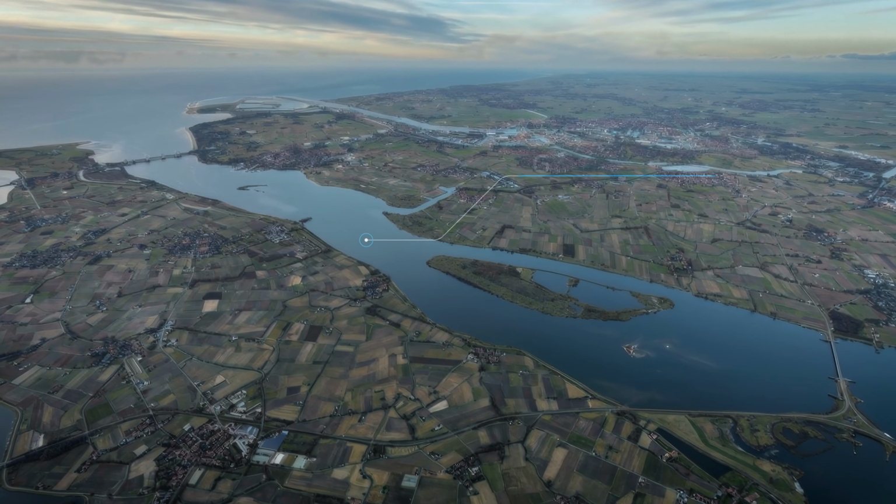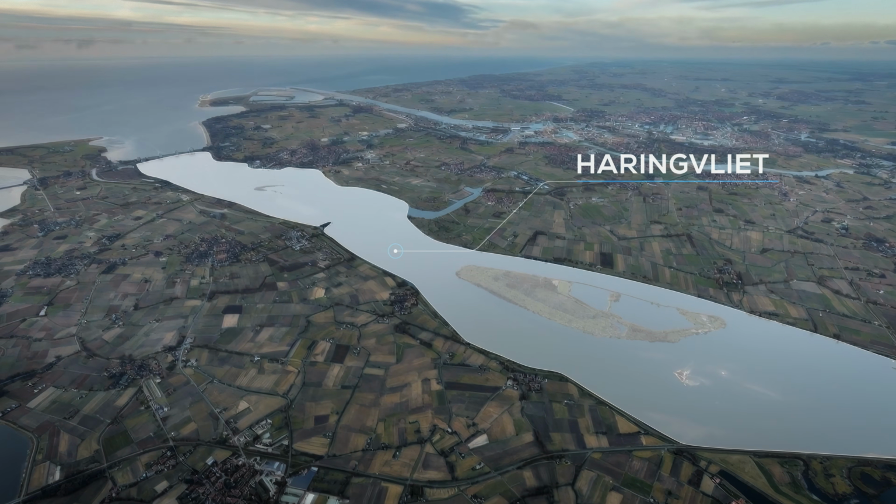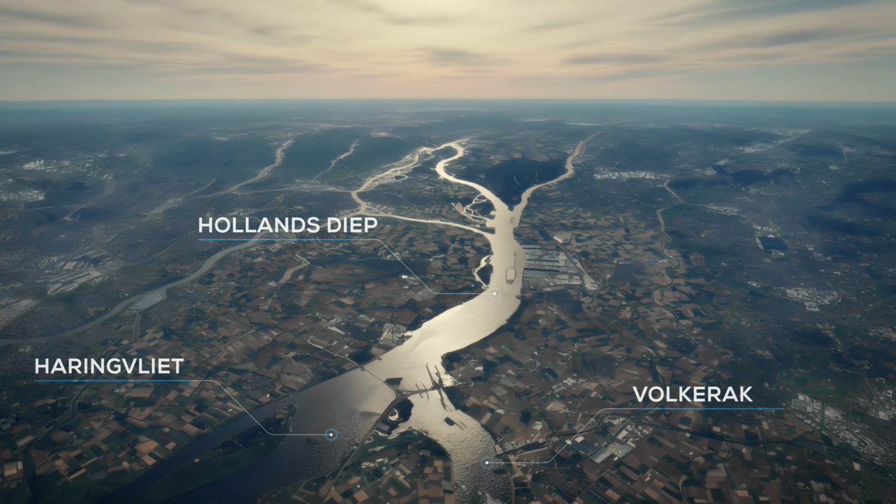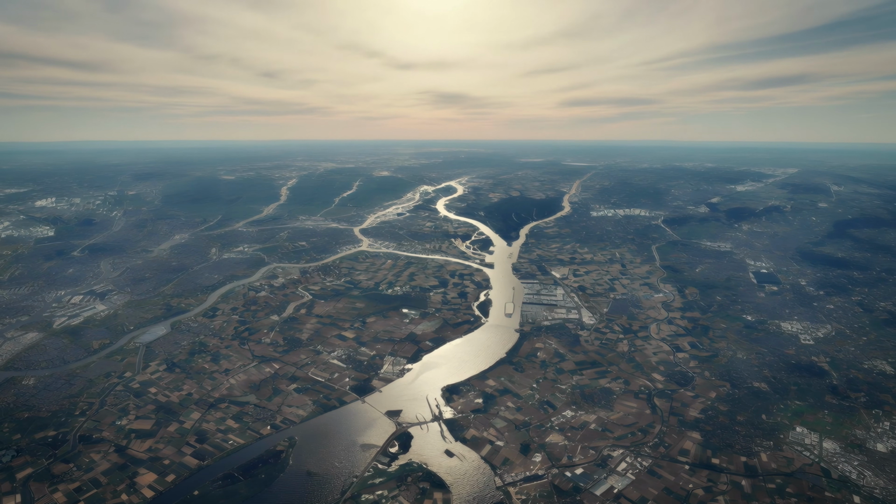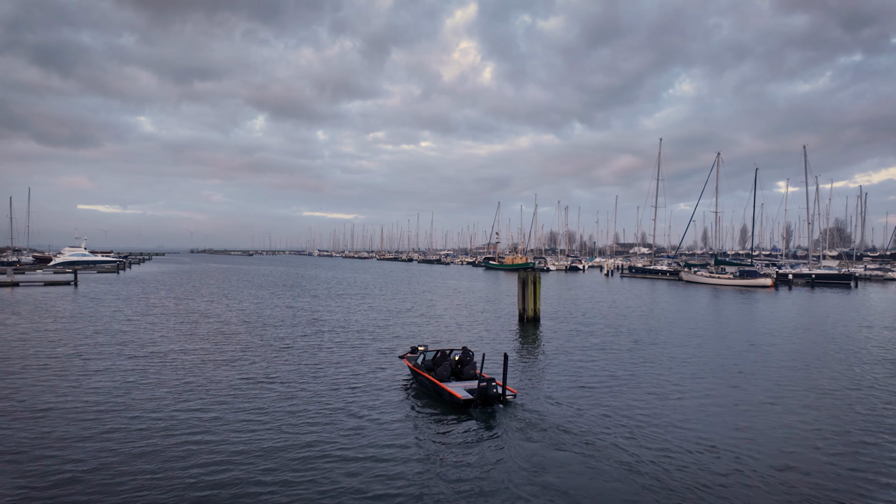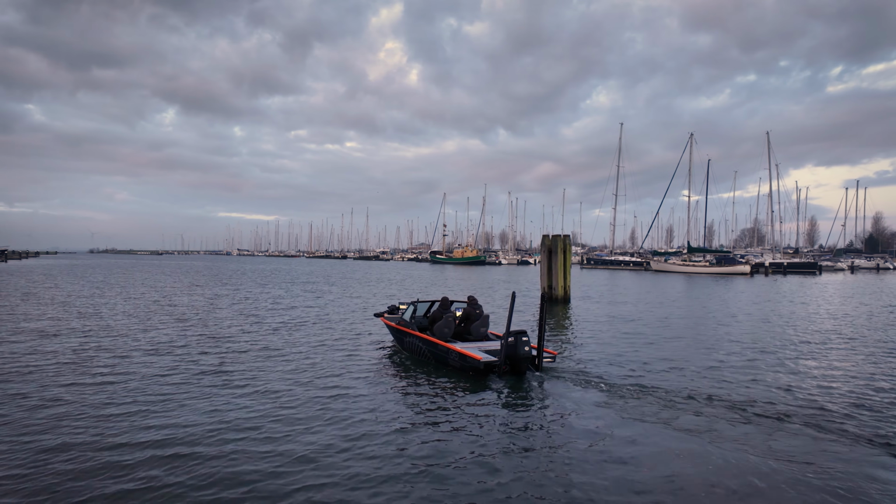This water is the best part of 2.5, 3 miles wide, 16 miles long, until you start getting to Holland's Deep, which is a bridge. So it's not 16 miles and another dam, it's 16 miles to Holland's Deep, and then Holland's Deep is the same again. These perch can be anywhere at any time, and finding them is the hard bit. Catching them is the next part of that puzzle, and catching a really big one is the next level above that.